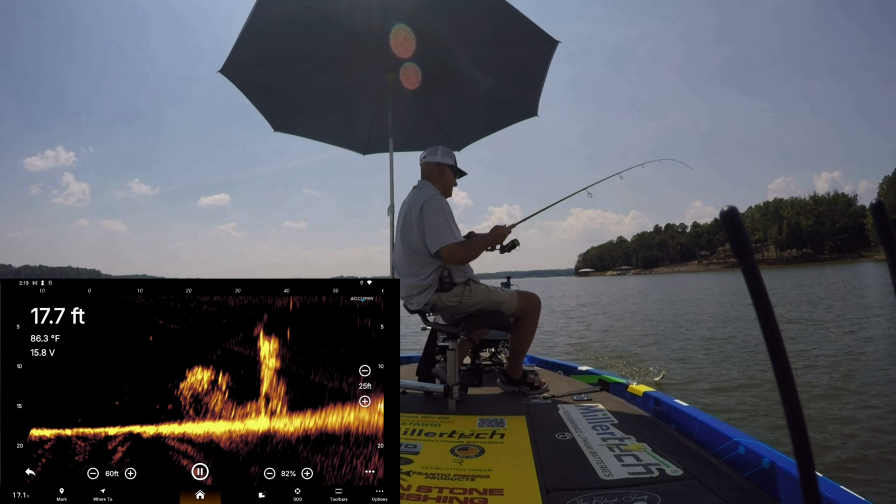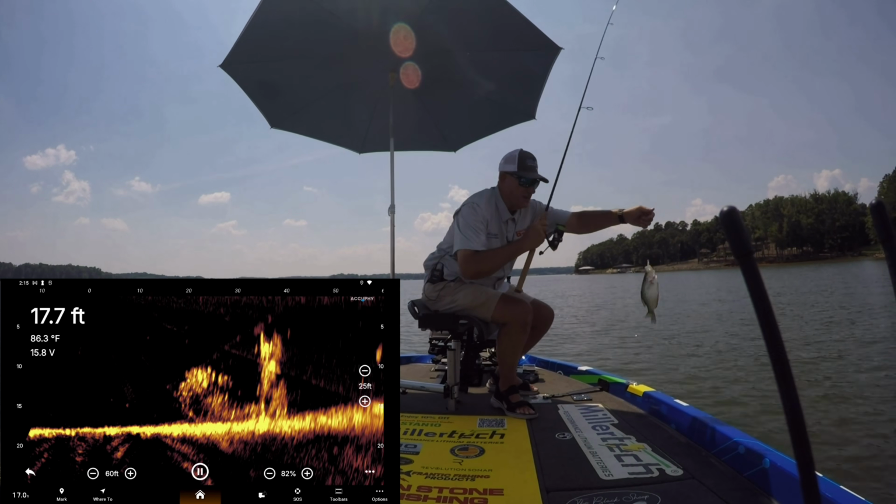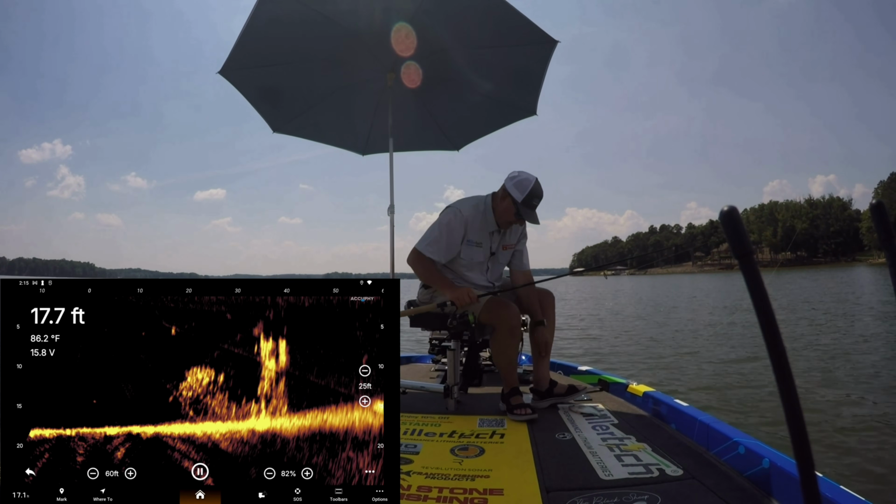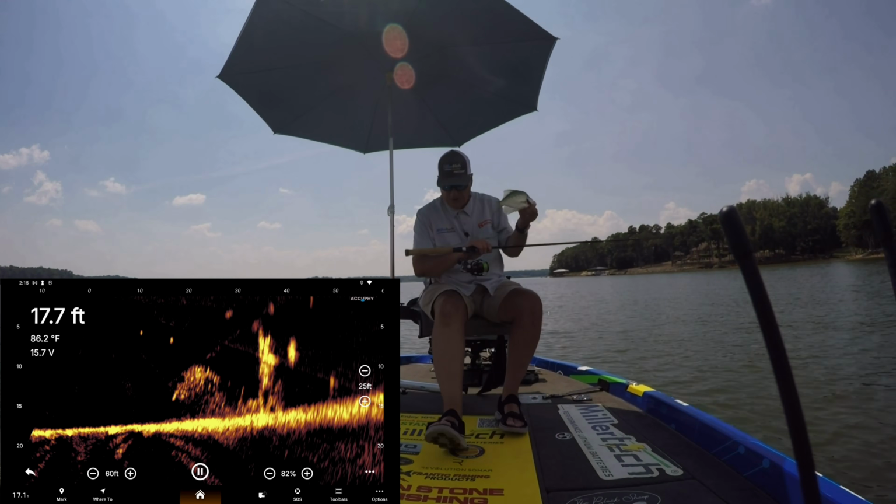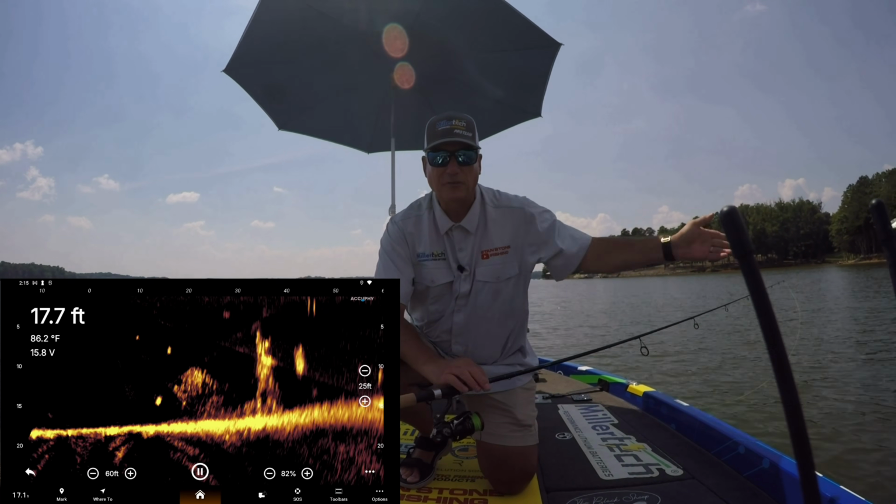I like it when we can catch a fish on the camera whenever we're trying to demonstrate this Ping Live. Whoop, we barely had him hooked. He's a little one. He's a little mad. We're going to put him on the camera. Got to put all of them on the camera.